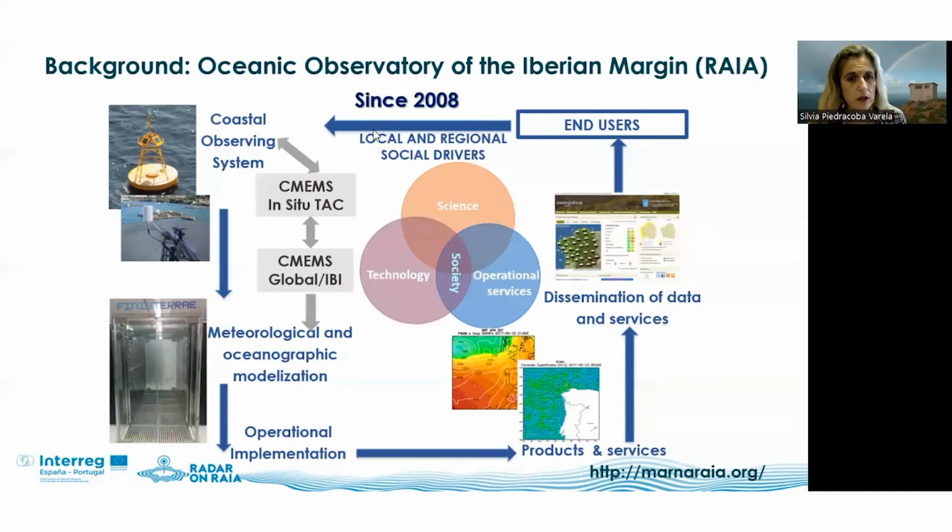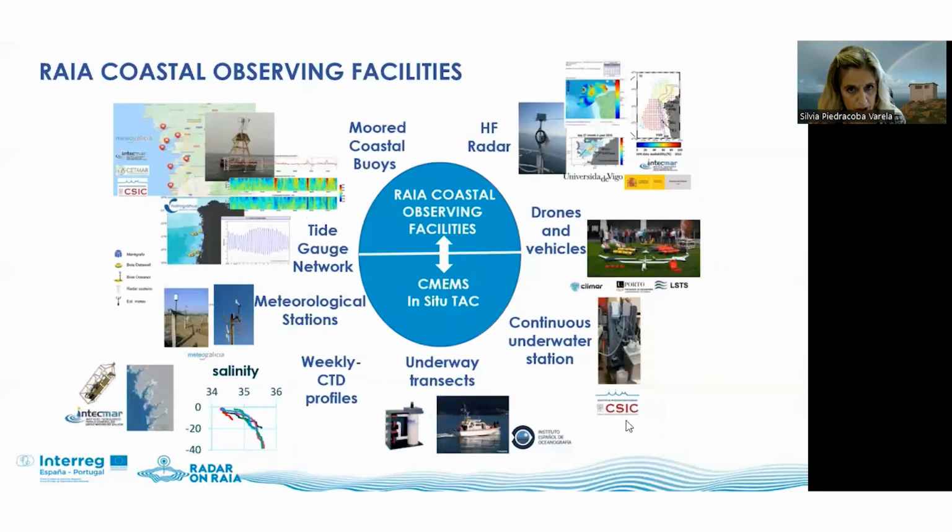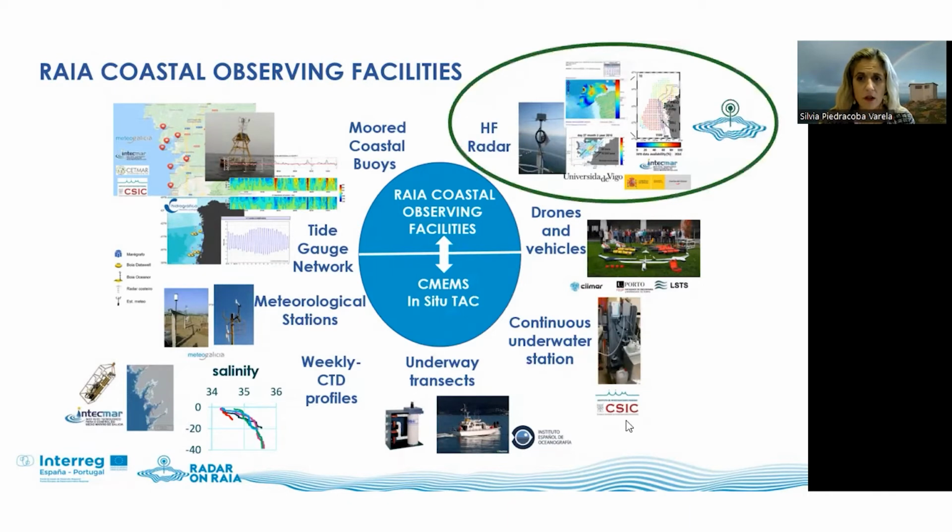RAIA relies on three basic pillars: an observing infrastructure, the modeling capabilities, and their operational implementation to create products and services that will be disseminated through the portal of RAIA. The in-situ observing infrastructure includes coastal and open sea buoys, gauges, meteorological stations, and HF radar, making data available in real time. Partners also contribute data from routine sample campaigns such as weekly CTDs, among others.